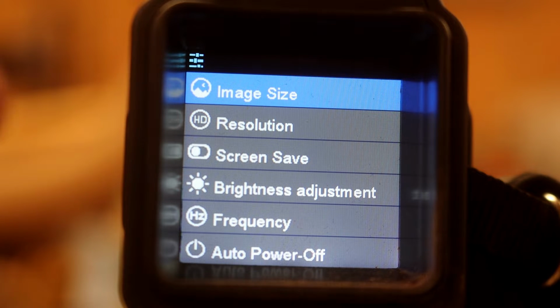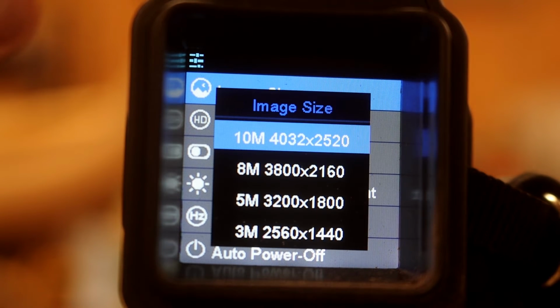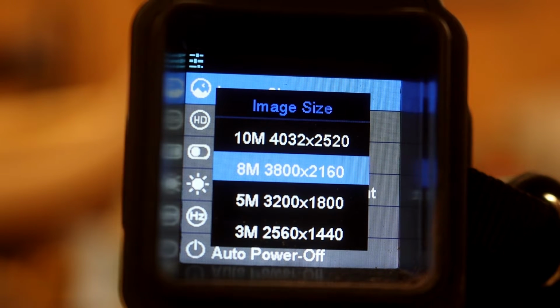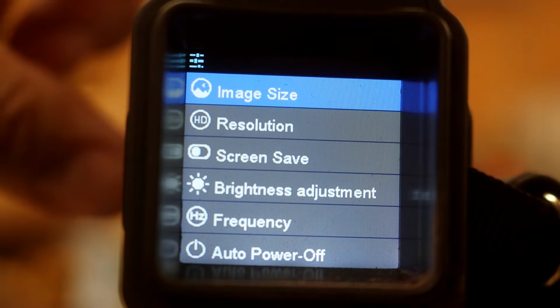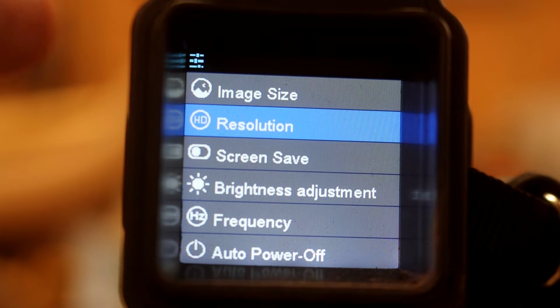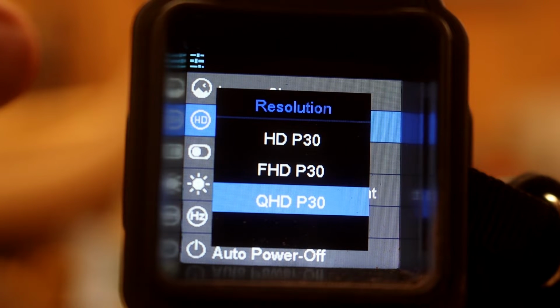You have the image size. When you click on the top button up here, the photo button, it's on the top of the monocular, all the sizes will come up. You'll be able to change that right there. If you go down using your zoom in and zoom out on the top, you got a resolution, you click it. Here's all the resolutions they have right there.